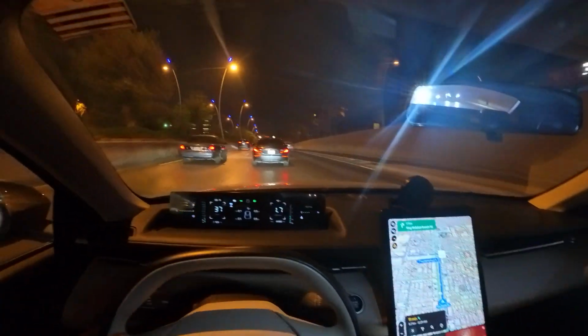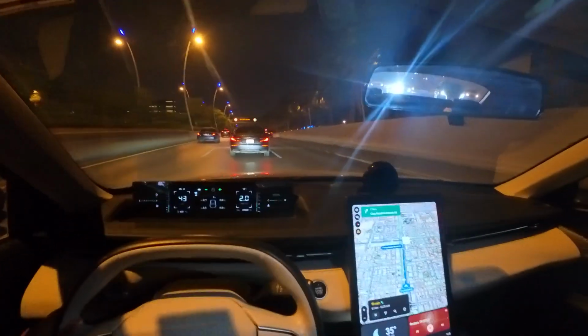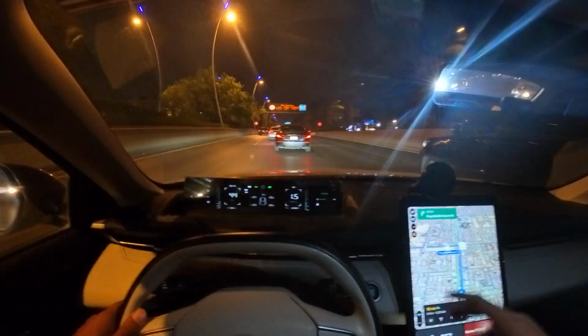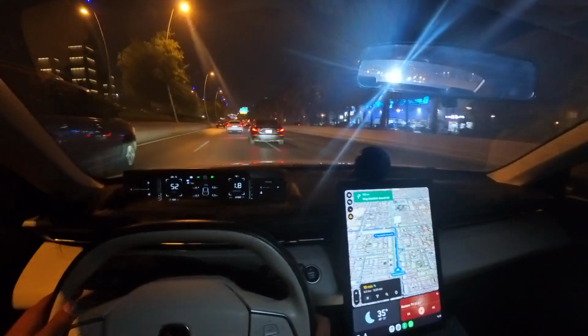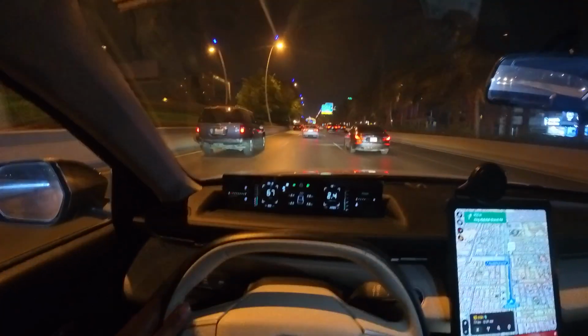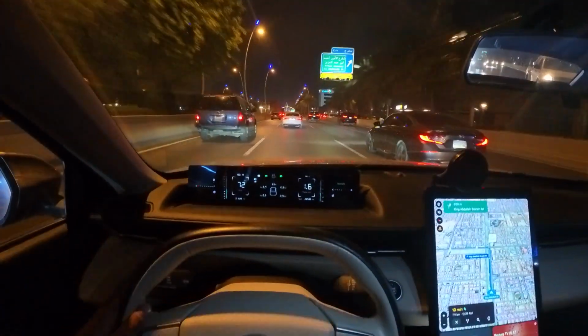Also, in my video earlier I said that the other casing is called the casing, and this camera is called the action pod. That's not the case. The casing is the action pod and the camera itself is the camera. So that's a little bit of a correction.